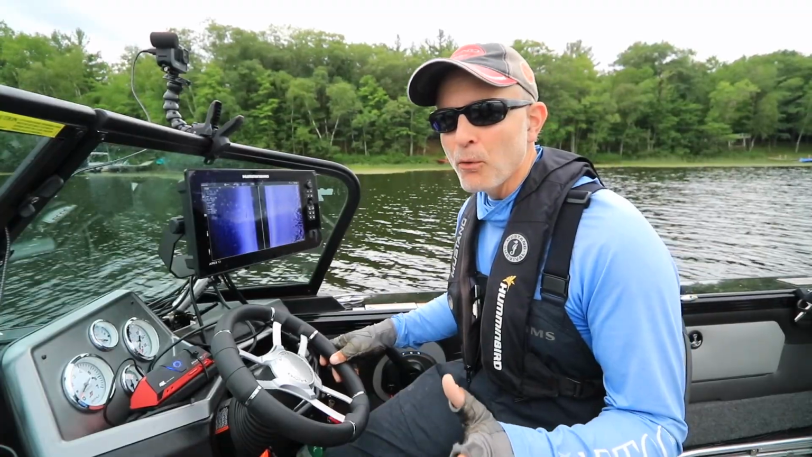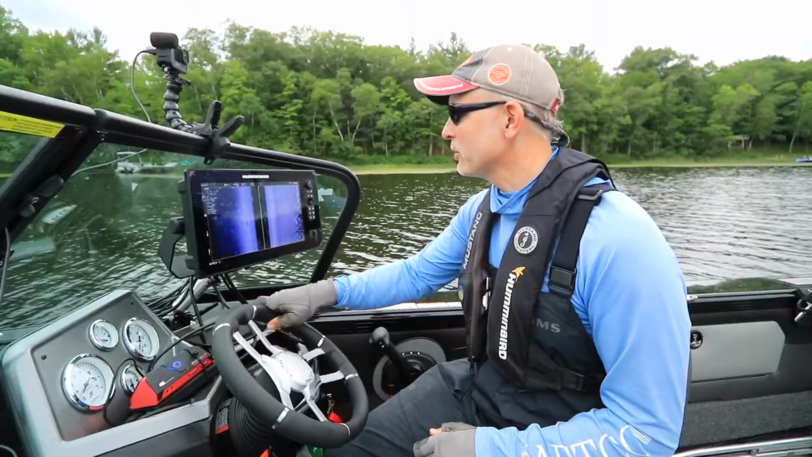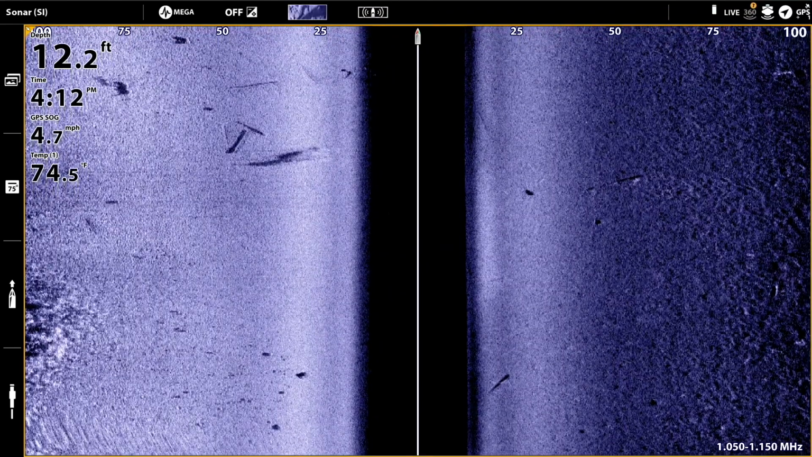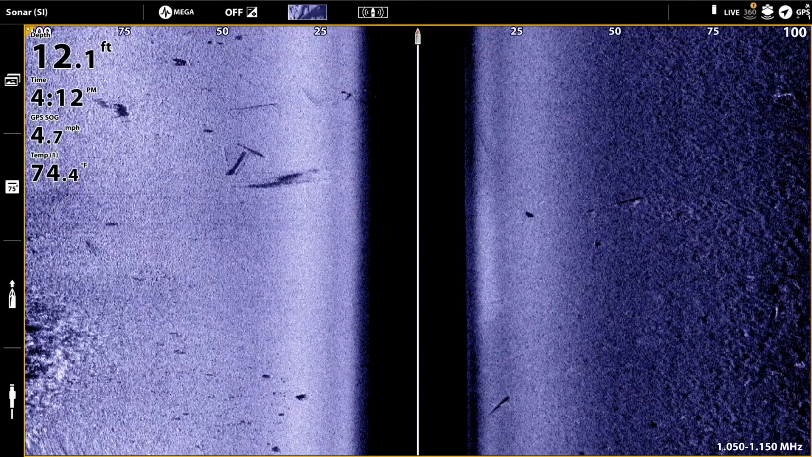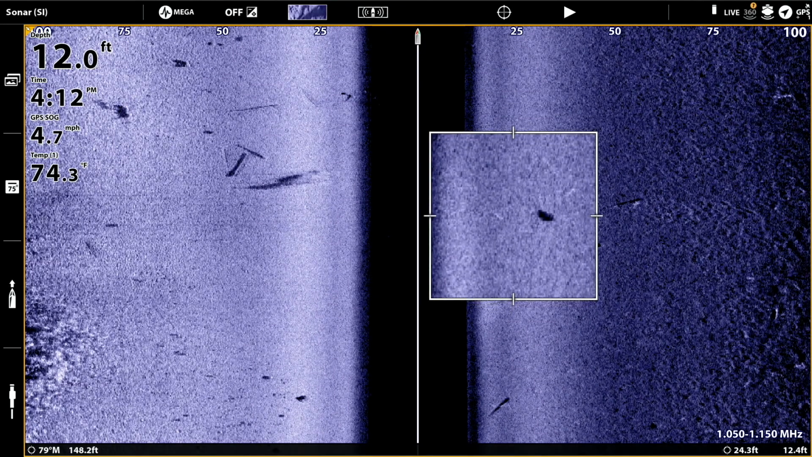Now, if we can see both the bright white primary sonar return and the dark sonar shadow, and there's any separation at all between those two, then we are 100% guaranteed that that bright white primary sonar return is a fish that is suspended at least a little bit off the bottom.